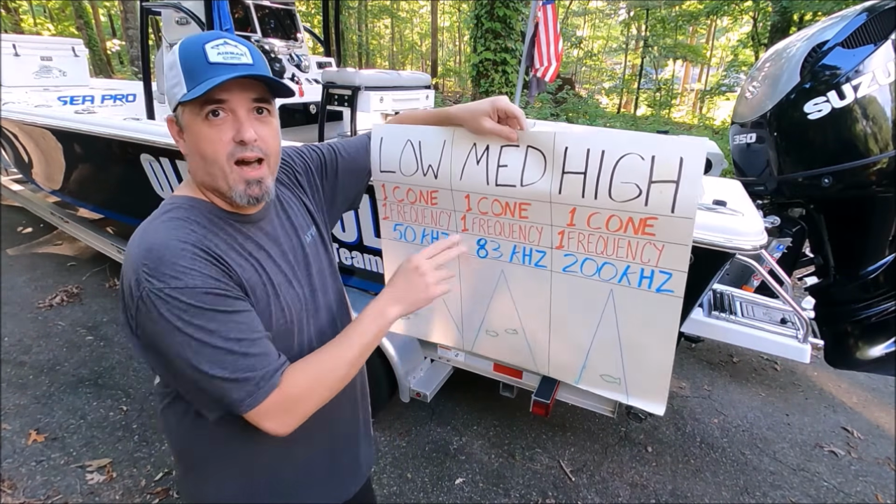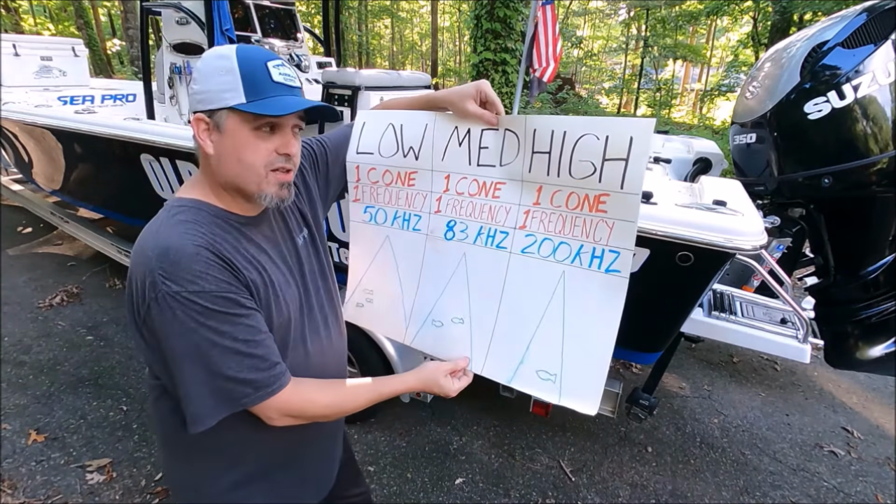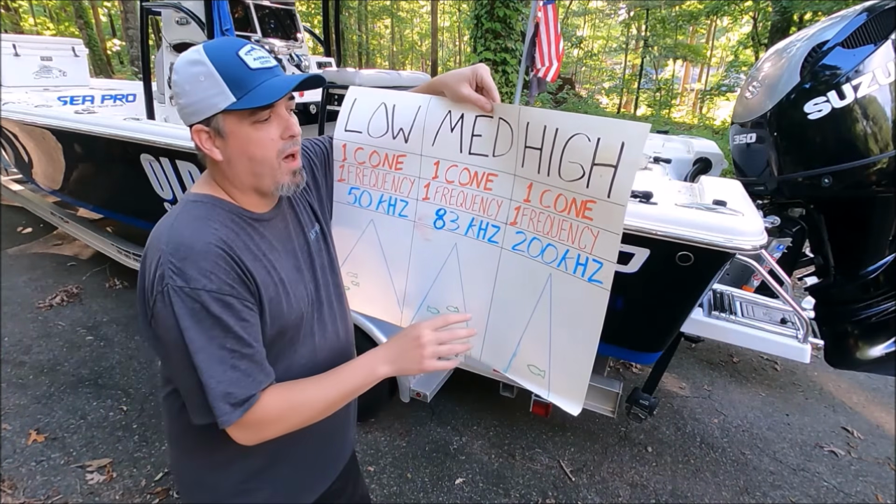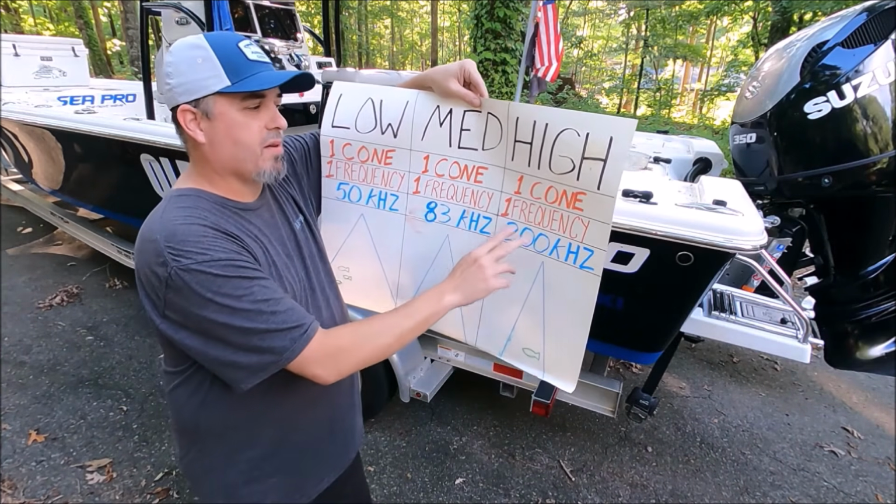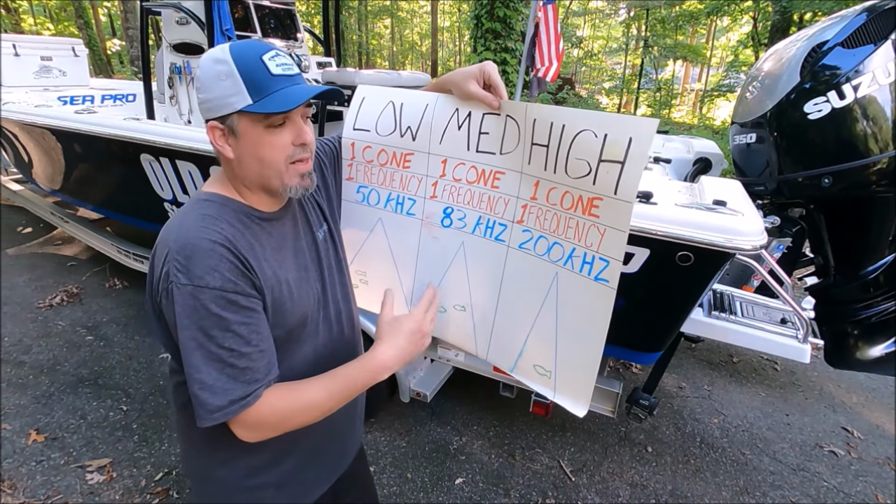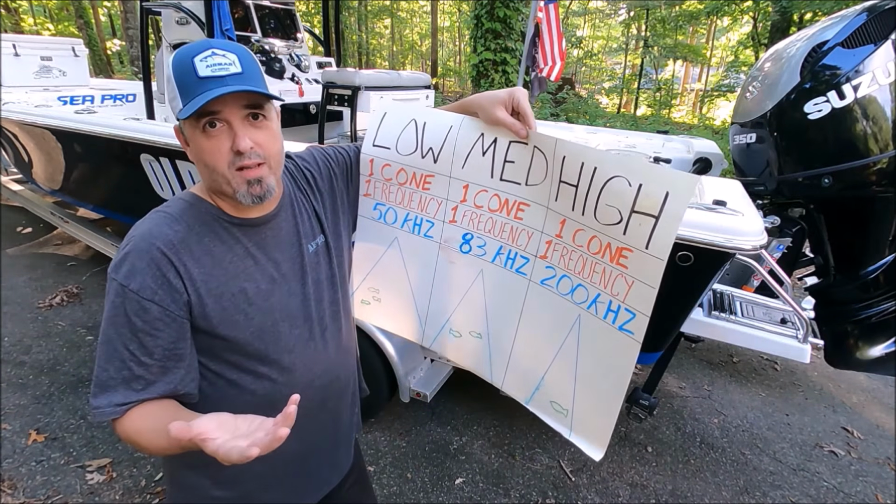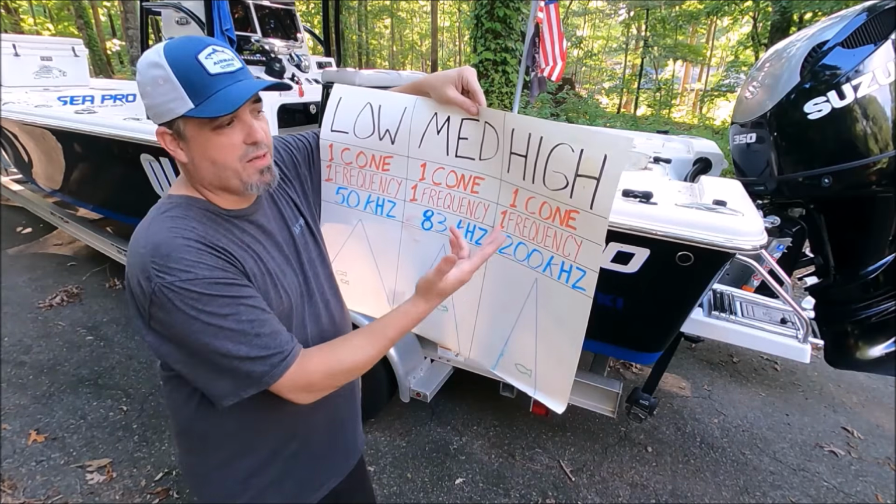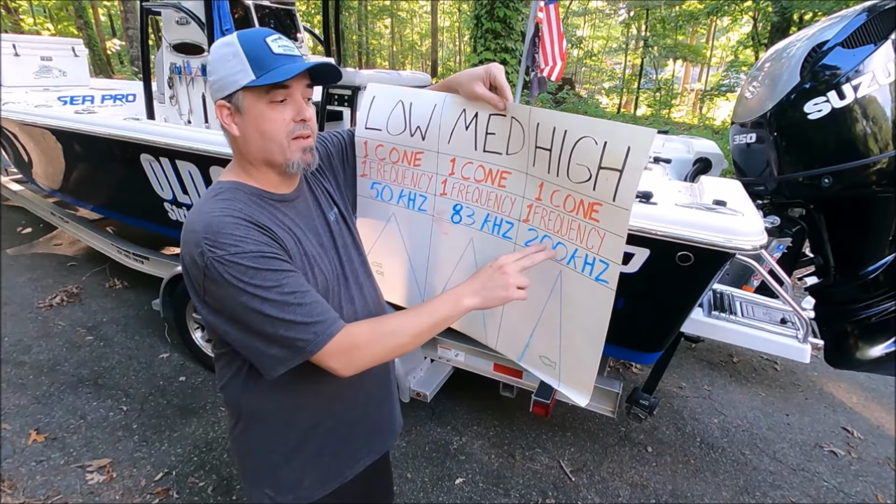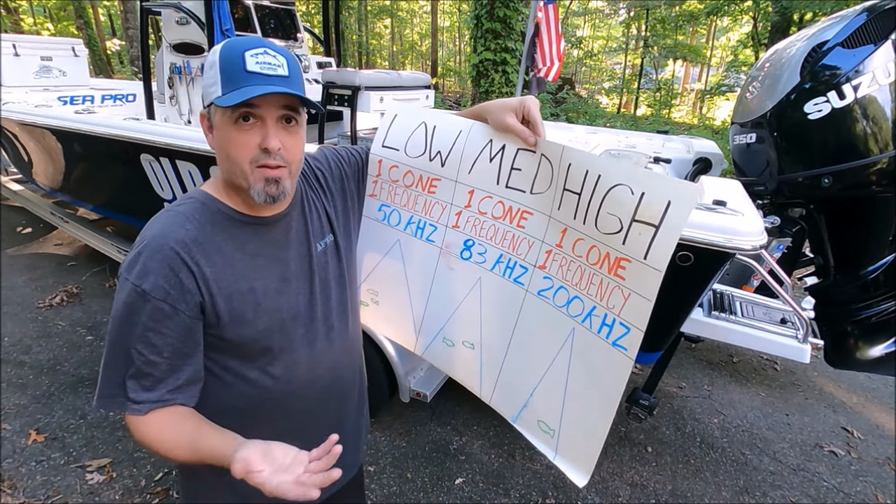200 kilohertz is in the high zone right there. For most fishing, that's going to be great. The advantage to high is it's usually a very narrow cone. Now, because these frequencies are coupled with a cone, it doesn't mean that this frequency makes this cone. It just usually means that that's the way they're built. It's just a characteristic of the transducer. A 200 kilohertz high range transducer usually has a narrow cone. It doesn't mean that this frequency makes it a narrow cone. It just means they both exist together, okay?